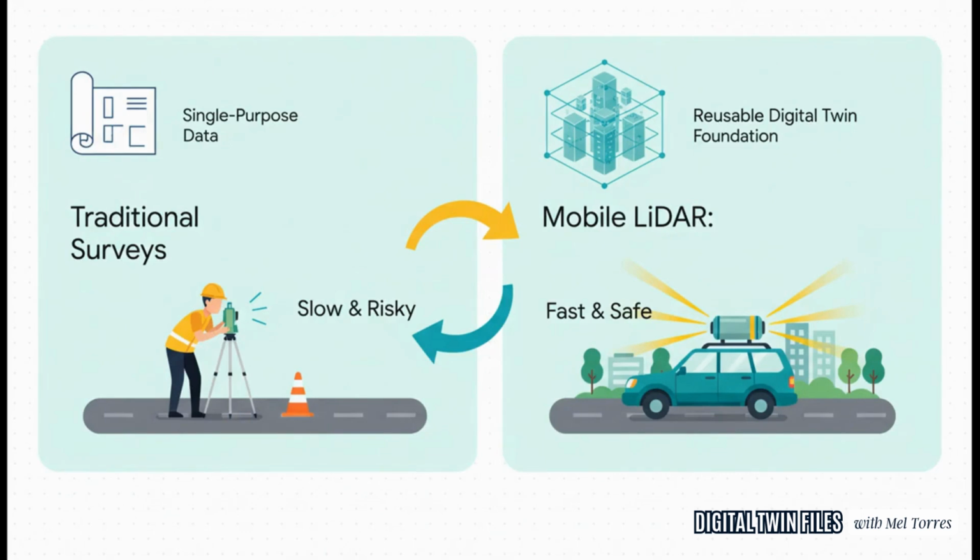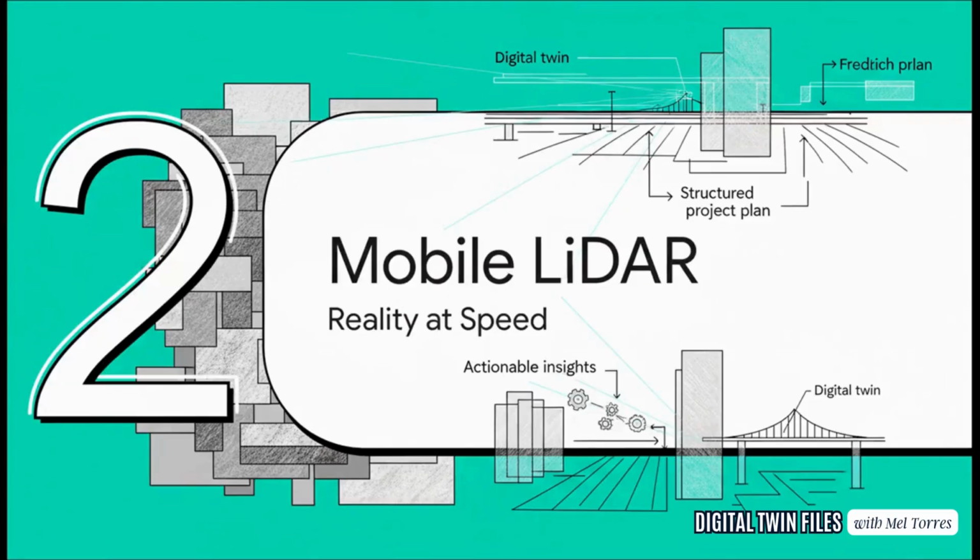Here's the fundamental shift laid out plain and simple. You look at the old way, traditional field surveys, they're slow. They can be dangerous for the crews out there on the road. And a really key point the NCHRP makes is that the data you get is often just for one single purpose. So what happens? You end up with different teams doing the same work over and over, creating these little pockets of information that don't talk to each other. That old model just doesn't work anymore.